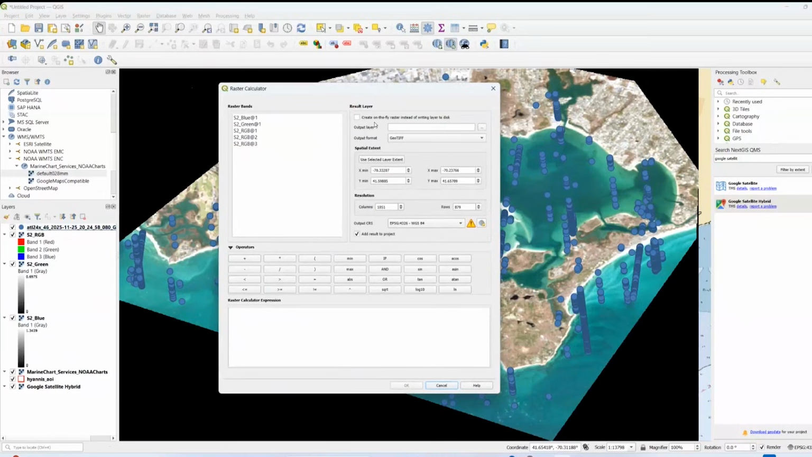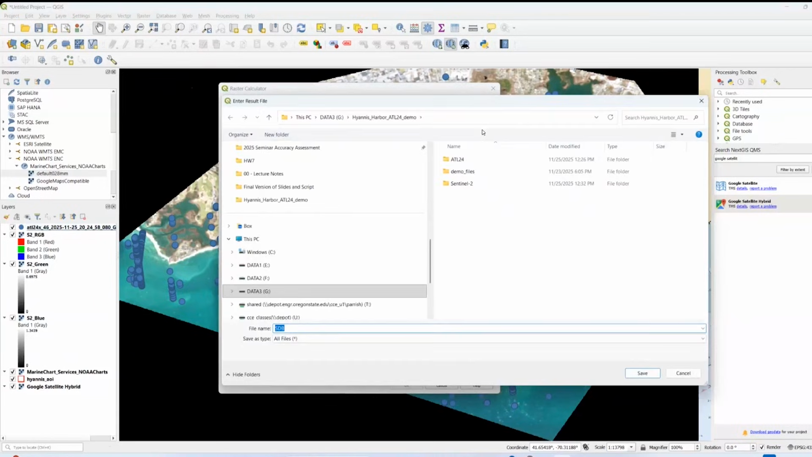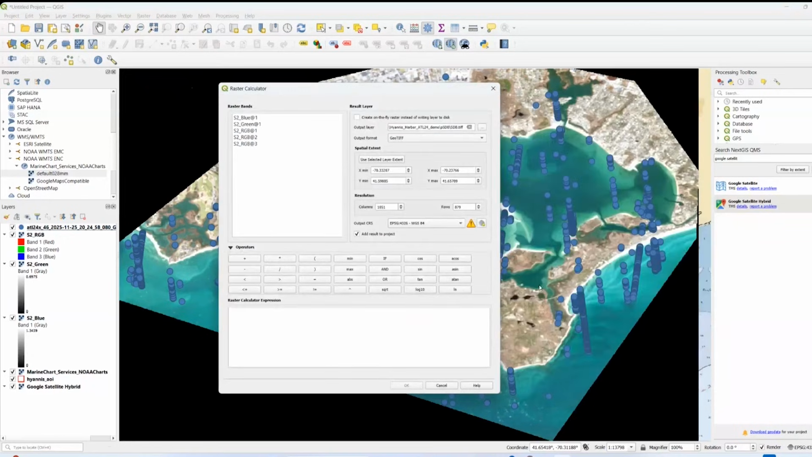I'm going to create an output layer, and I want to give this a name. So I'm going to put it right back in my demo folder. I'll do a new subfolder called PSDB. Again, that stands for pseudo bathymetry. And that denotes the fact that we're not going to have actual depths. It'll just be sort of pseudo depths or pseudo bathymetry. So I'm going to go in there and I'm going to make my file name. I'm going to do sdb.tiff.